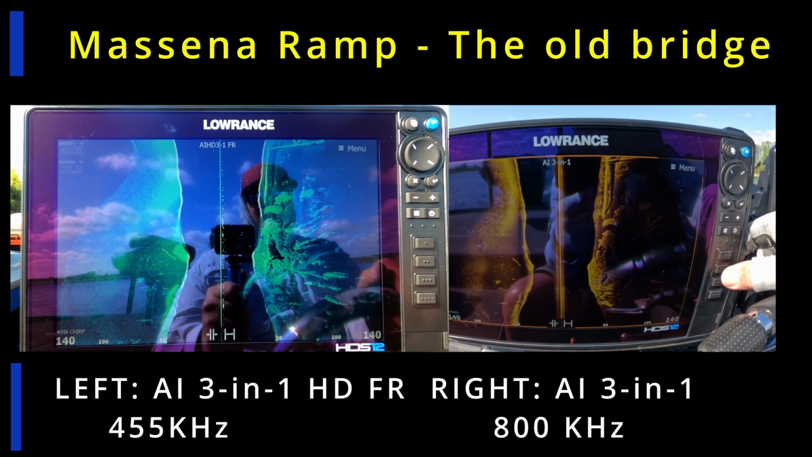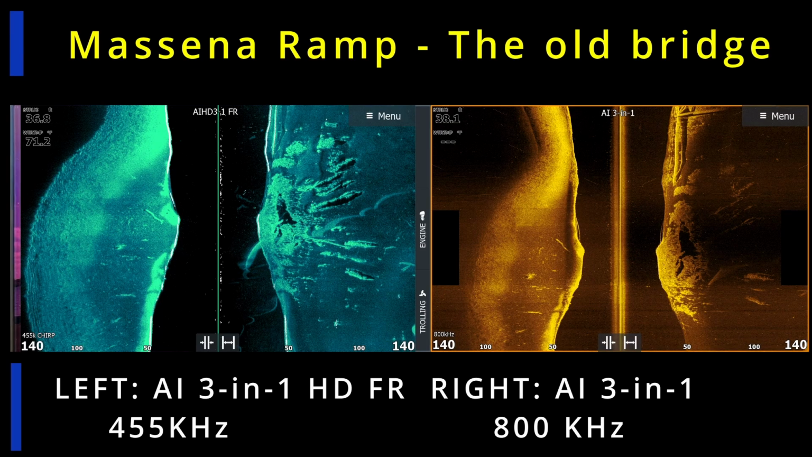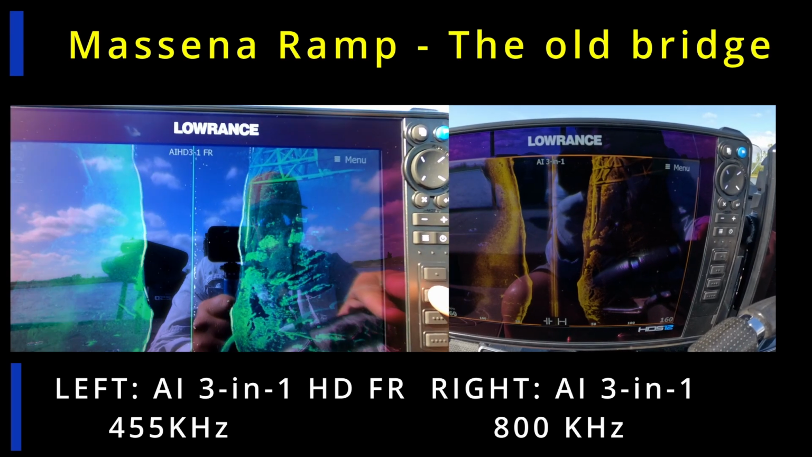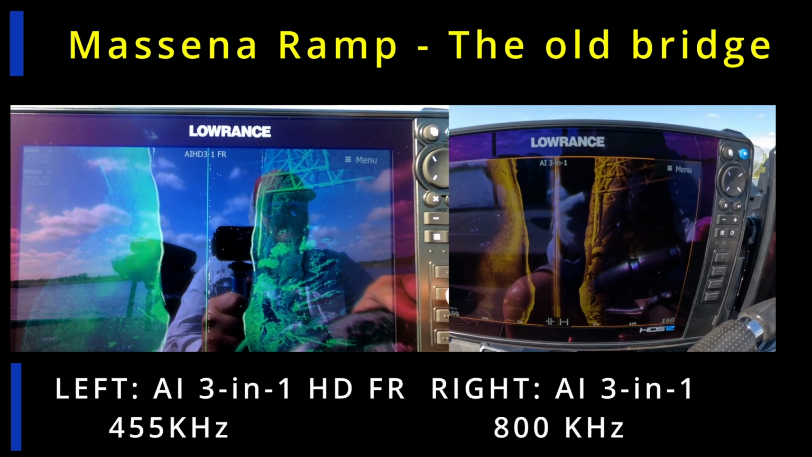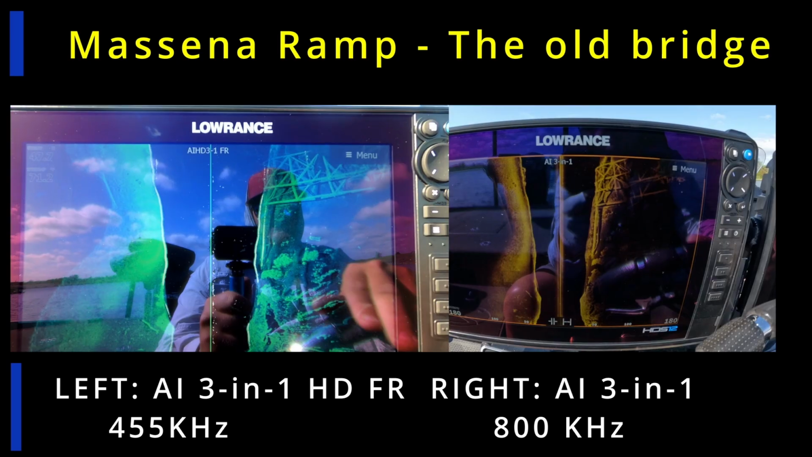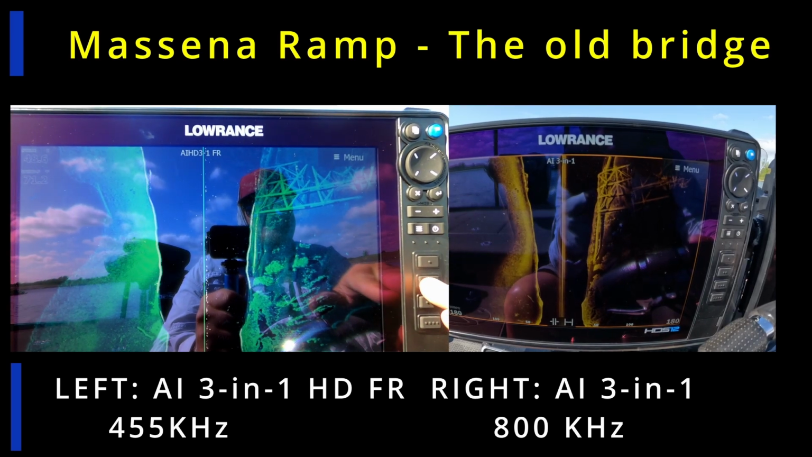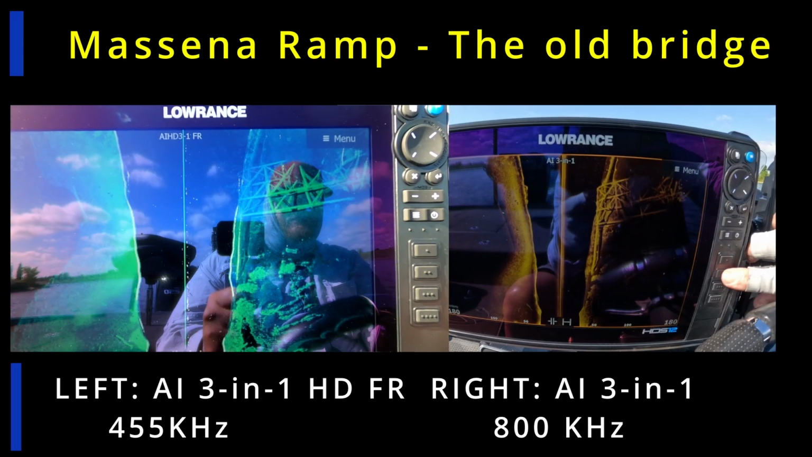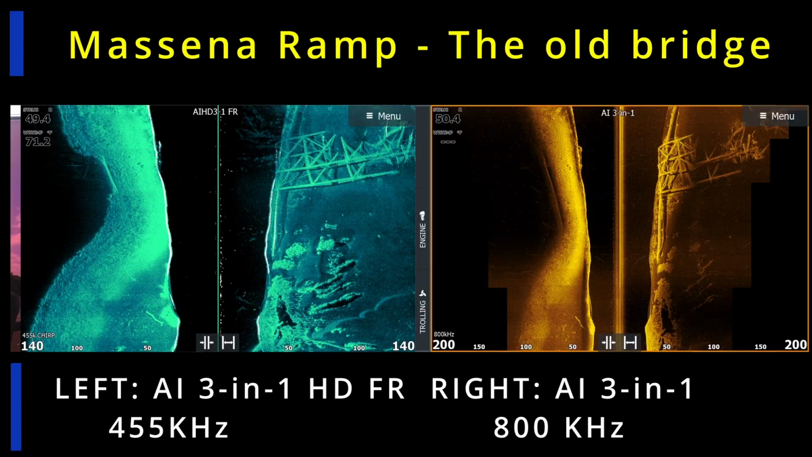As we're driving along, we're going to take screenshots just like you see right there. If you pause the video, you can do a real good comparison of the images we're getting. On the left, you'll see that he's running 455 kilohertz. I'm running 800 kilohertz on my machine, and I didn't know he was running the 455 app.